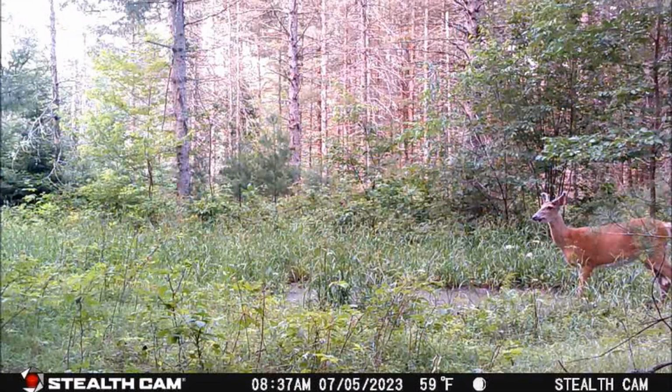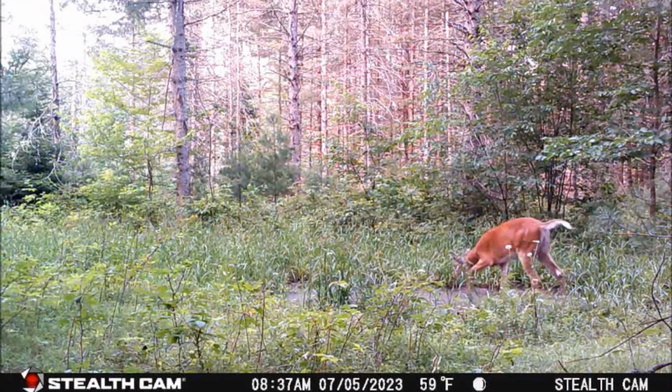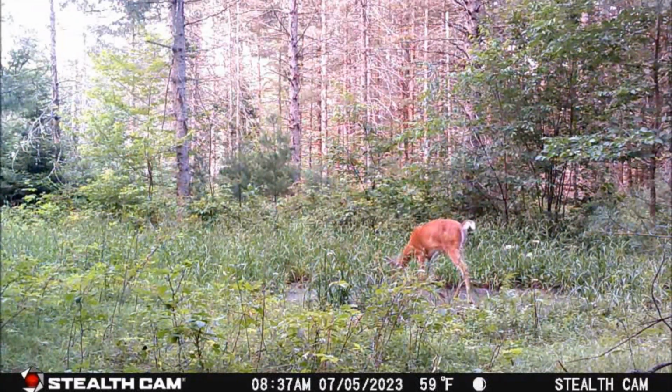Moving ahead again for another highlight on July 5th at 8:37 p.m., when this big-bodied but smaller racked 6-point buck shows up.